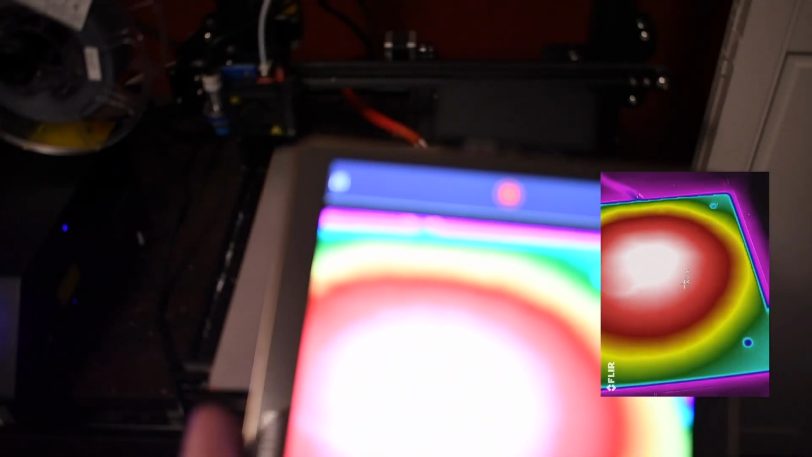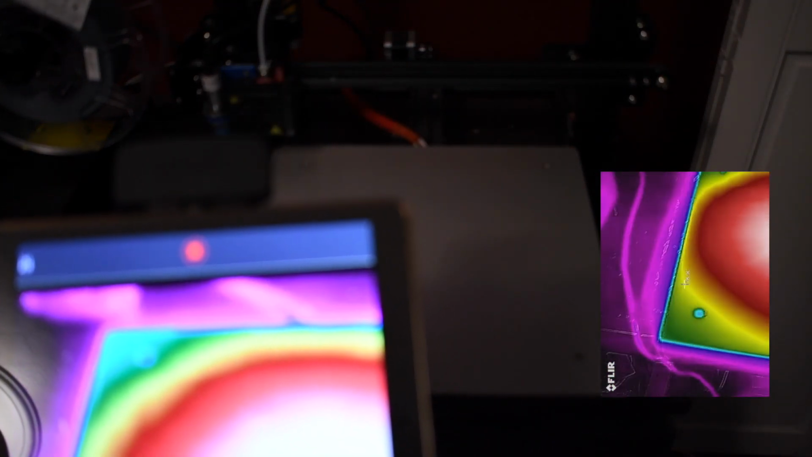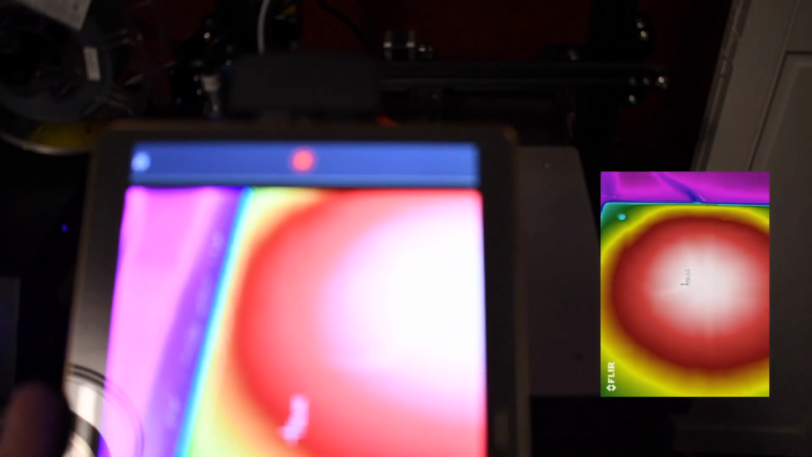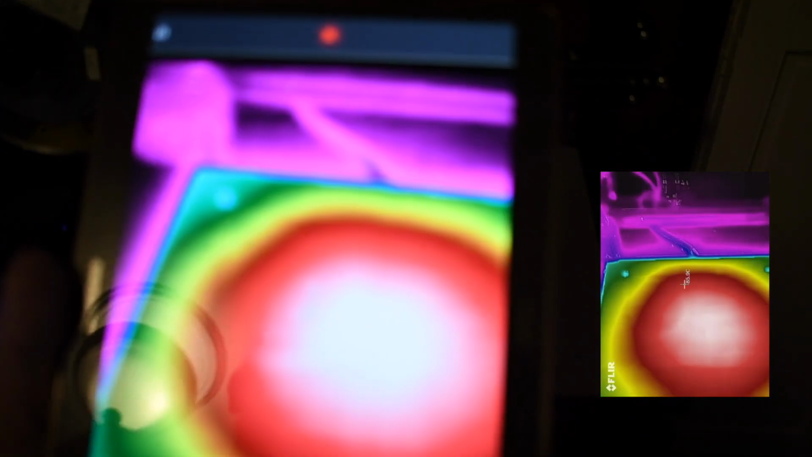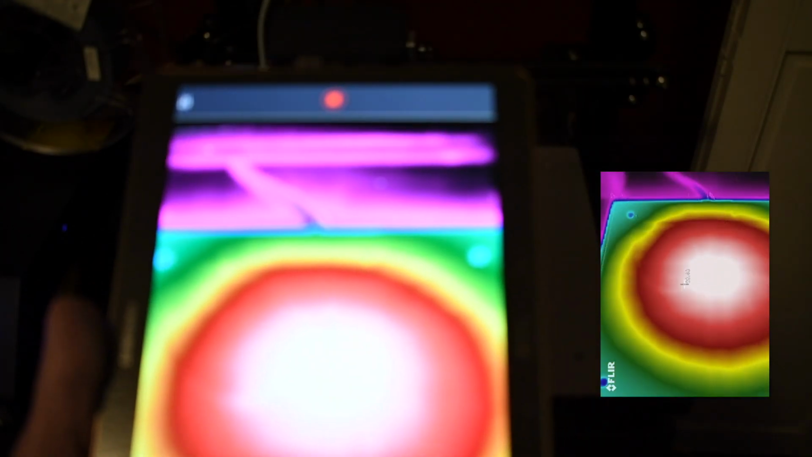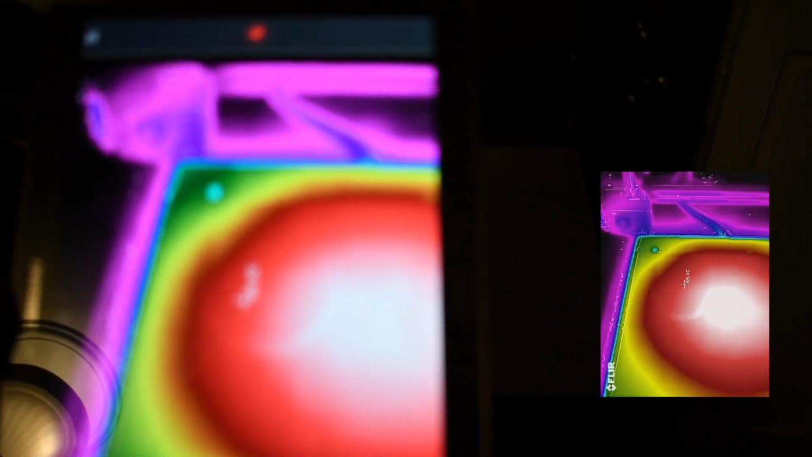Curious if this is a rarity or if this is what other people have experienced. So if you have a FLIR, try it and let me know. I'm curious because I just spent quite a bit of money, almost $100, to install this, and I wish I had taken some thermal imaging of the original bed before I had taken it apart, because even though it couldn't get up to 100, I think it was more uniform than this. Anyhow,